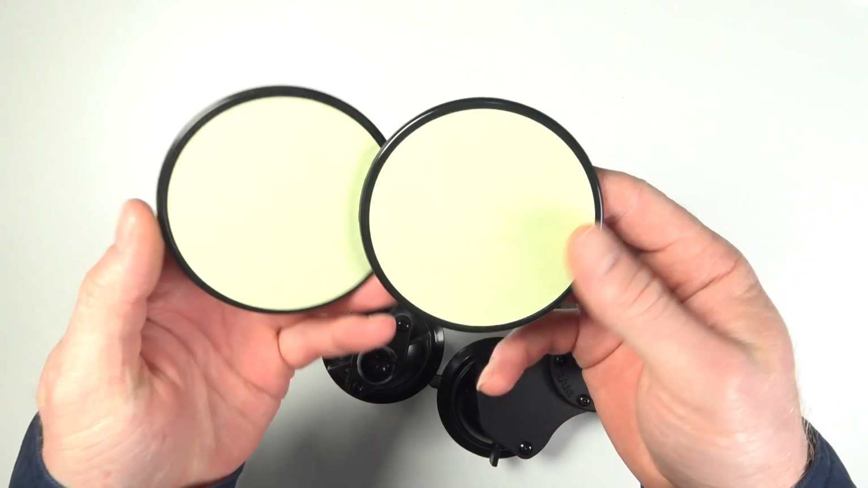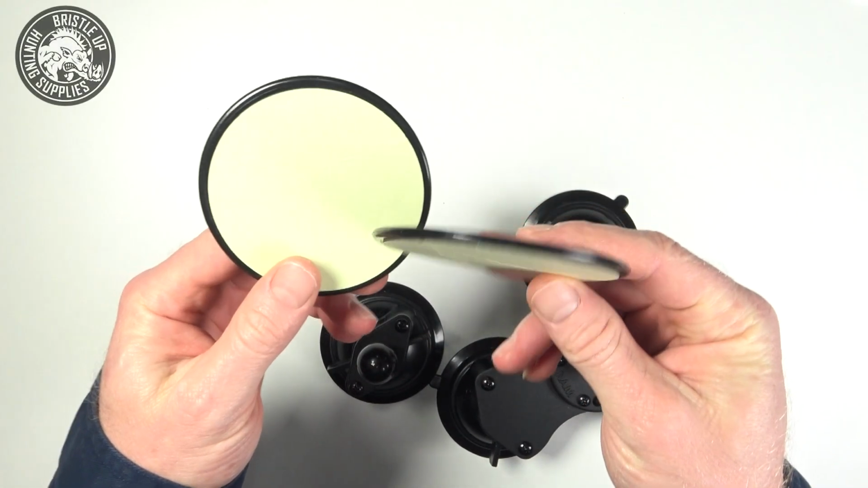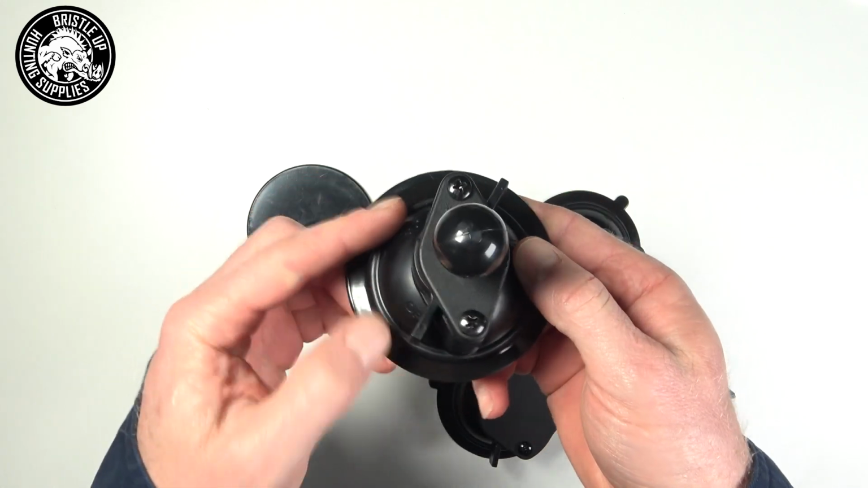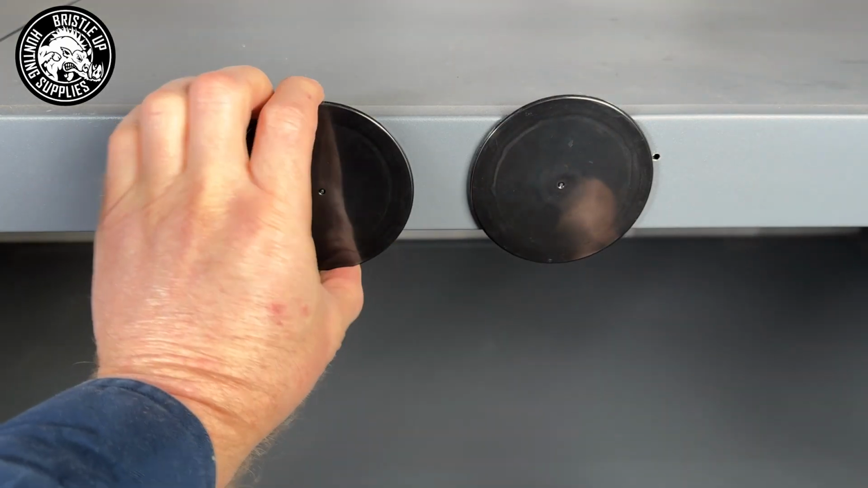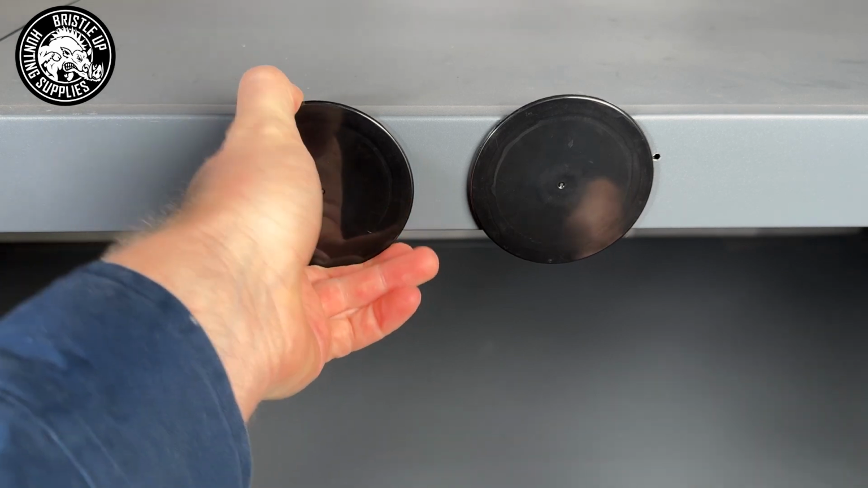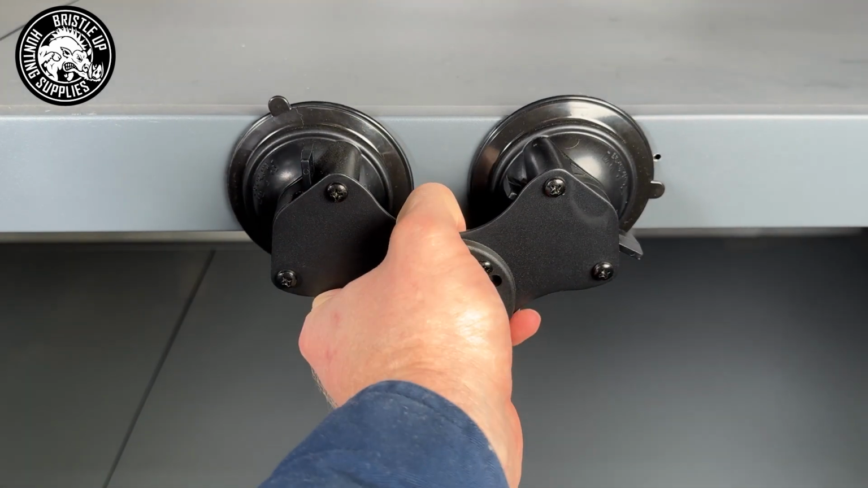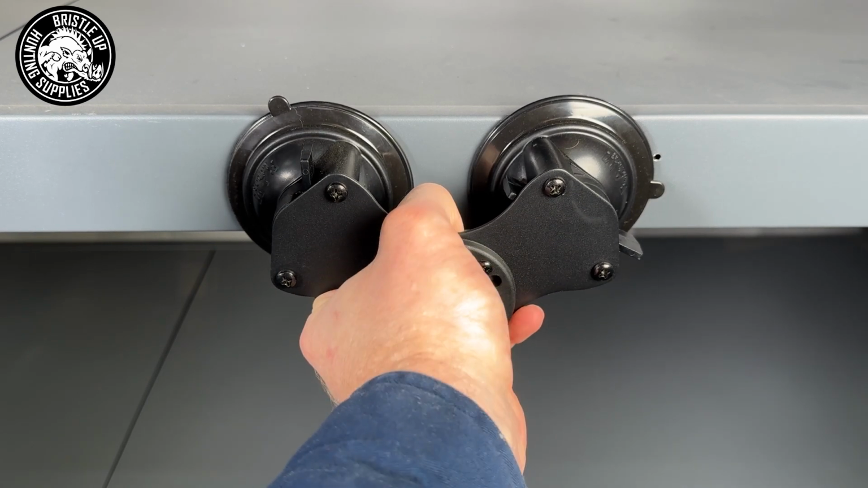If you don't have a window but have a nice flat surface, you can combine your window mount with these sticky pads, and these are very strong. If you clean the surface properly and apply them correctly, they're not going anywhere. You can still remove them with a hairdryer if you ever need to though.